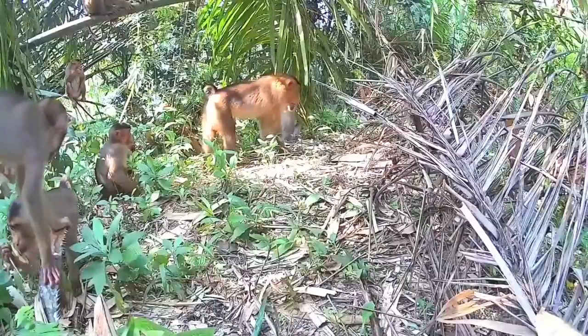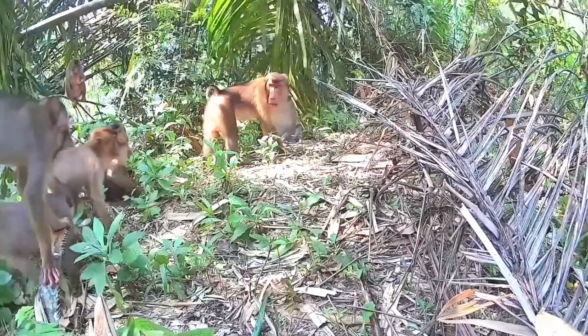It turns out they weren't just playing, they were trying to steal the camera. We can see someone's trying to move the camera. These monkeys are definitely up to no good.